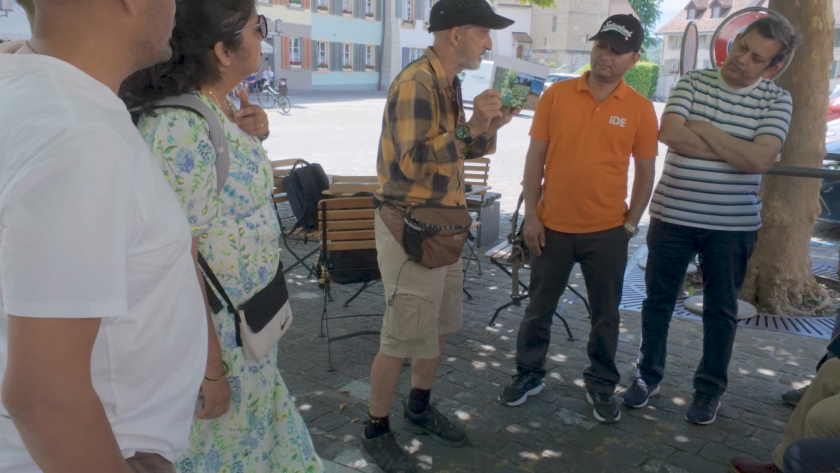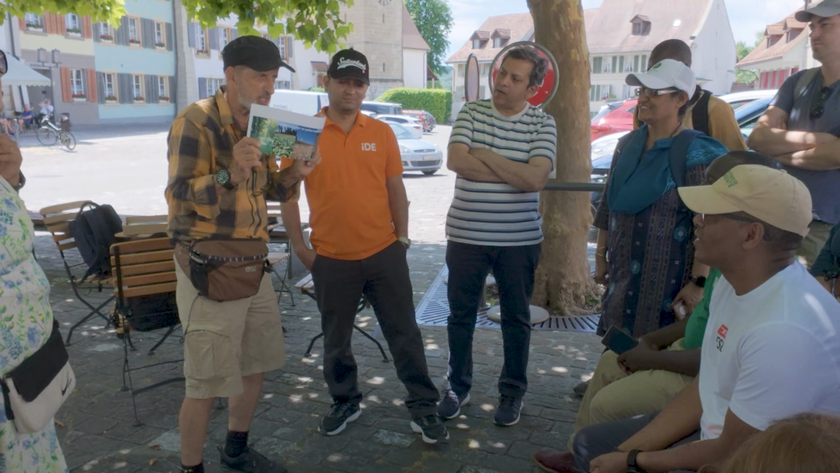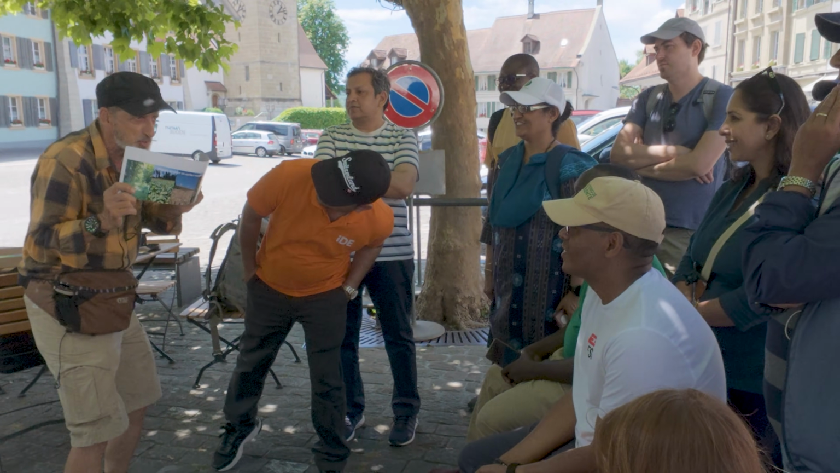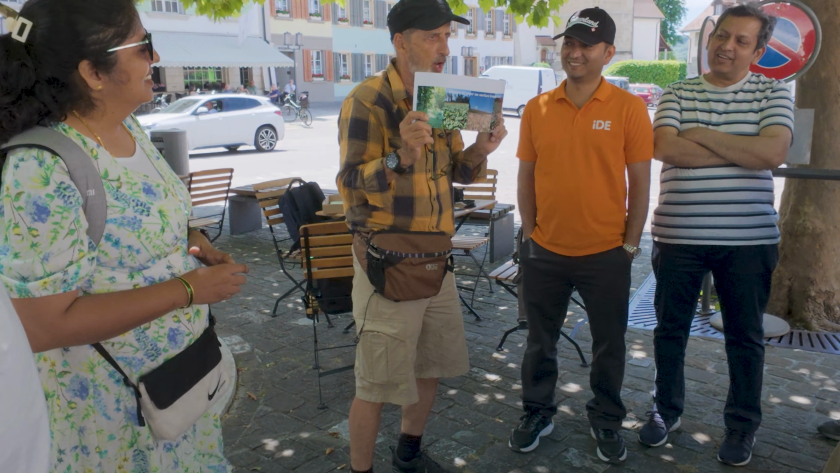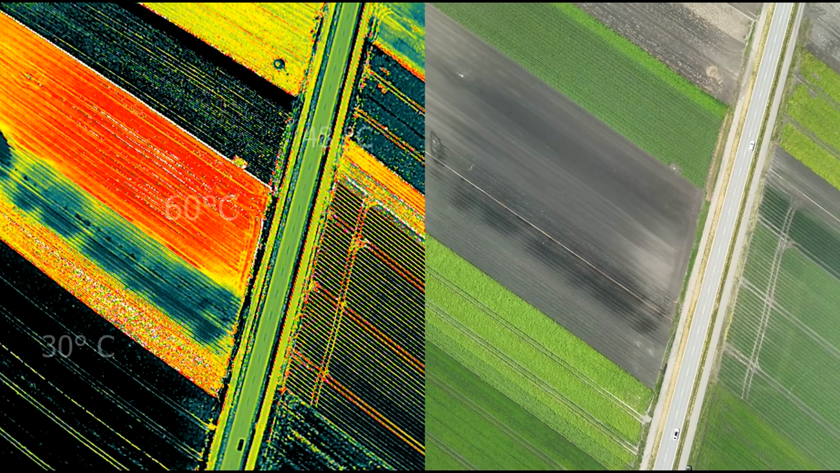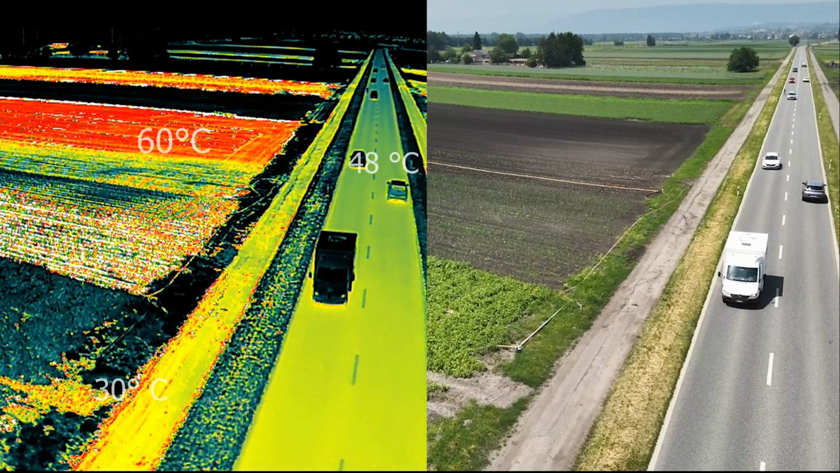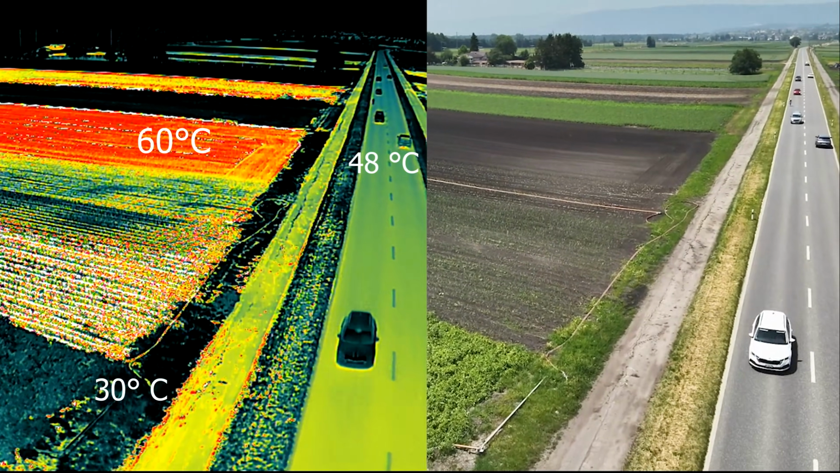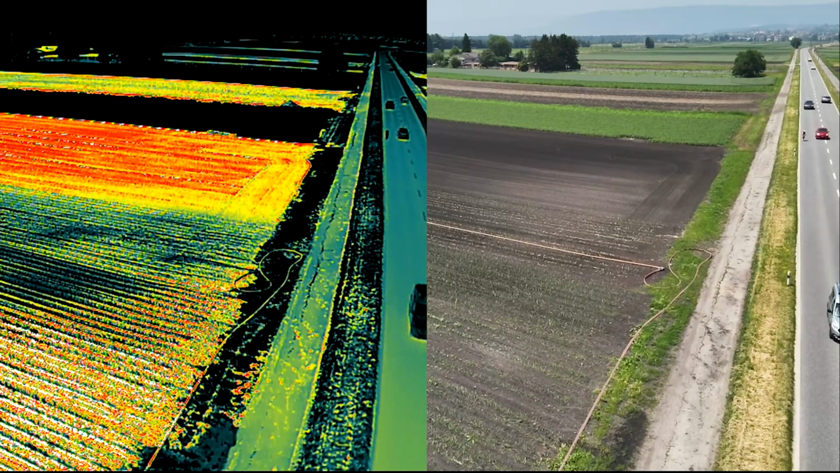Which one is the hottest? Tarmac. Are you very sure? 100%. 1,000%. Do you know that you are all wrong? All wrong. The thermal camera on the left shows the surprising difference. The road emits less heat than the bare, dried-out soil in the farmland next to it.